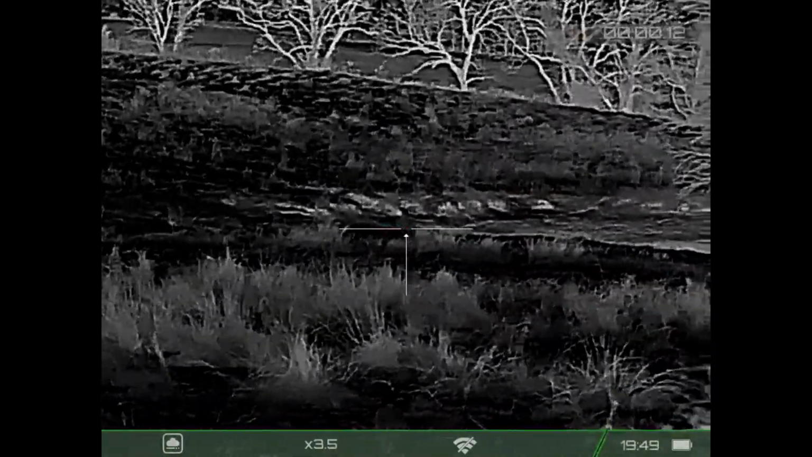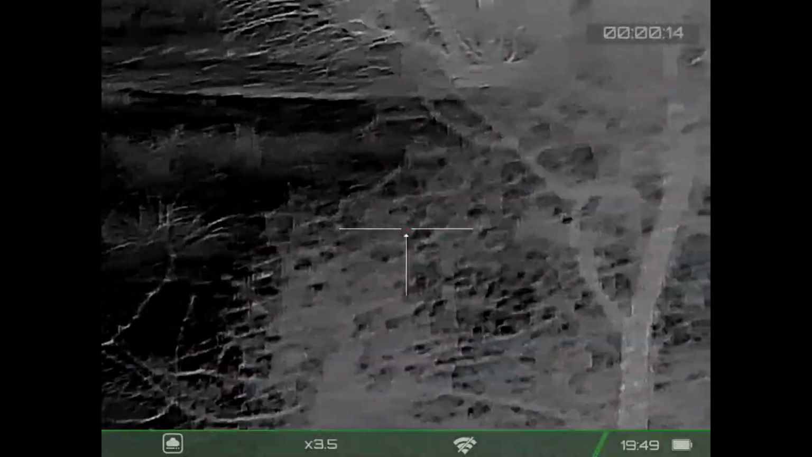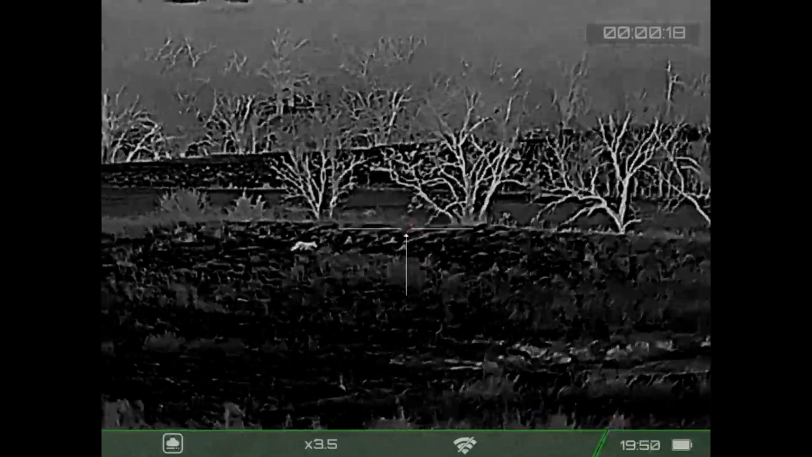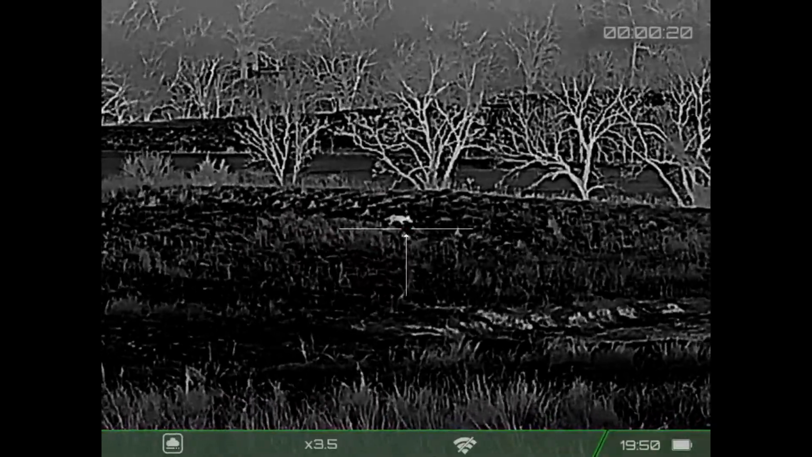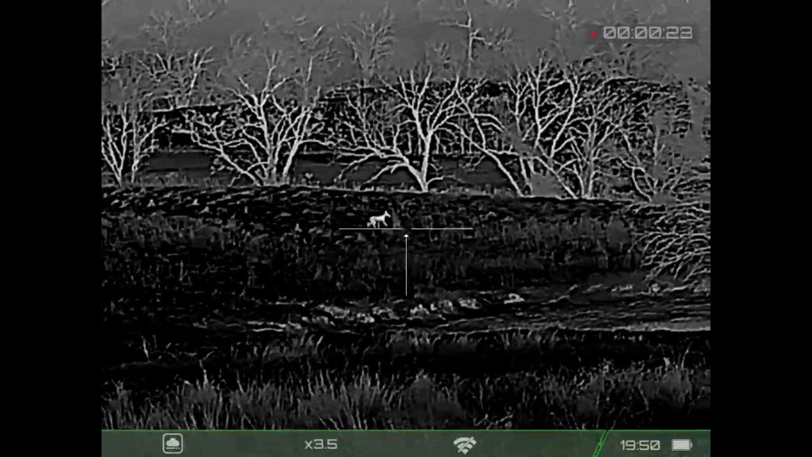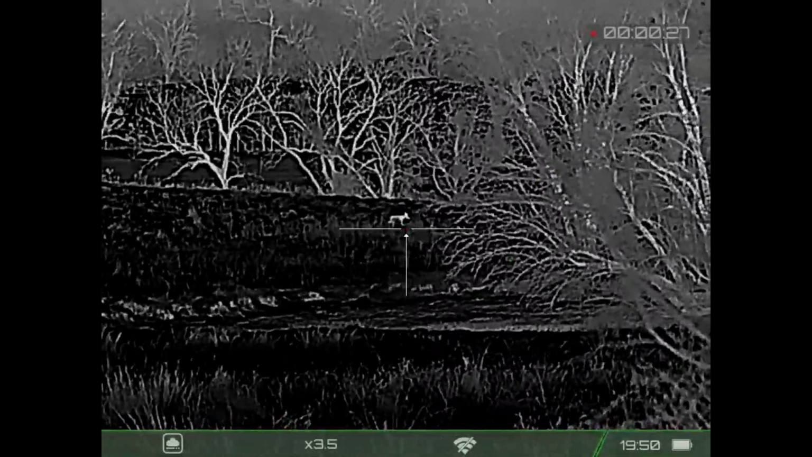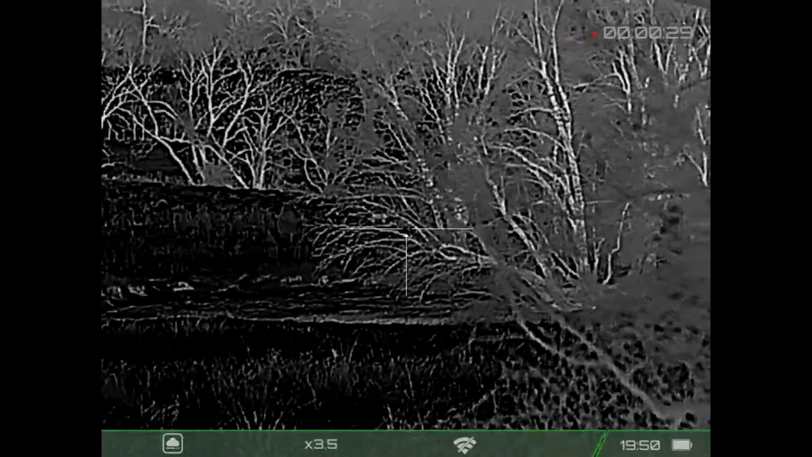So I'm on one side of the truck, Ben's on the other side of the truck doing his testing, and I hear him start lip squeaking, and I come around and I get on my rifle. And we tried to call in a coyote, but he wasn't having any of it, and just continued on his way.